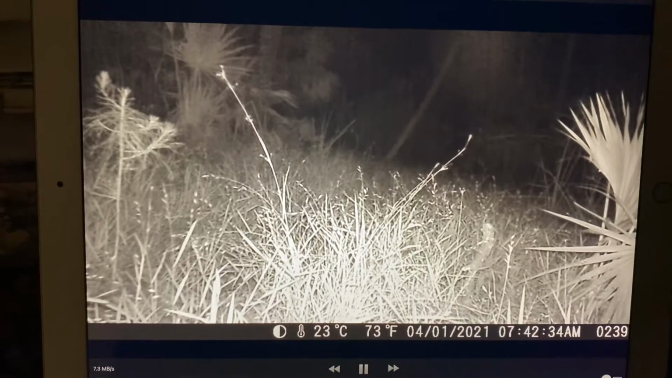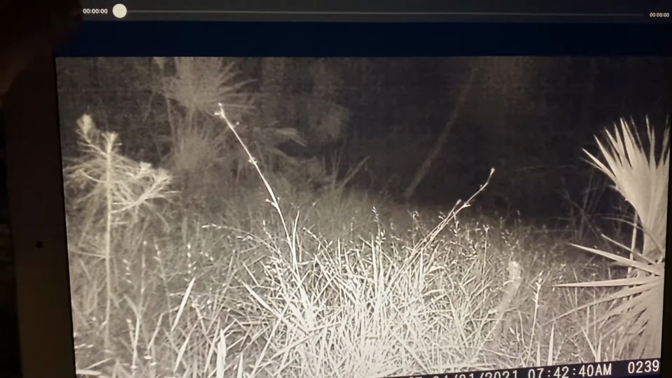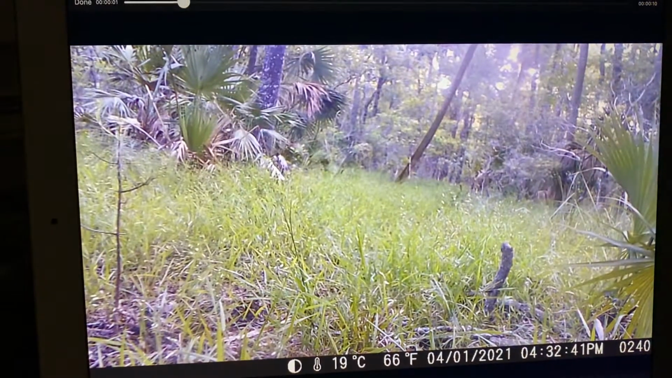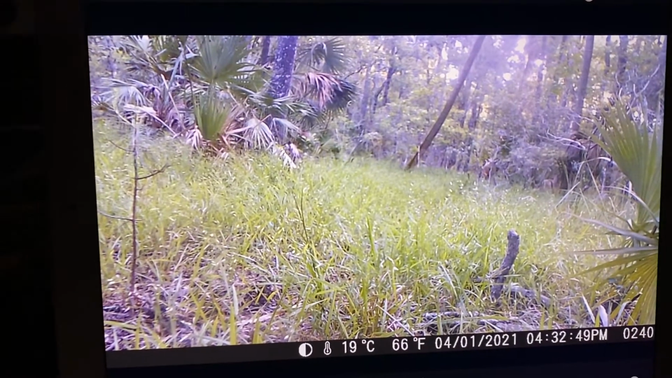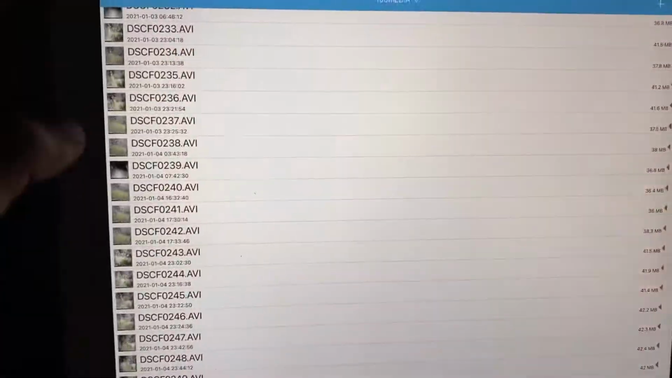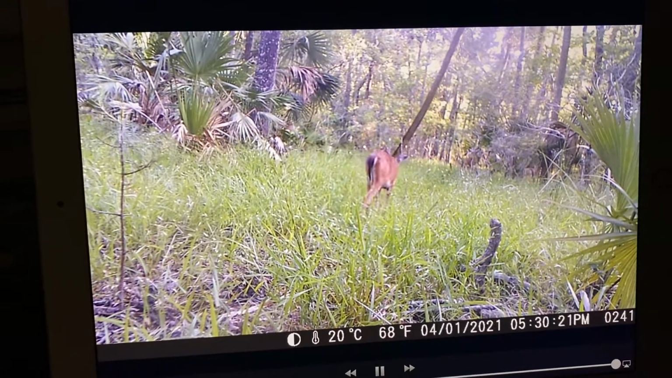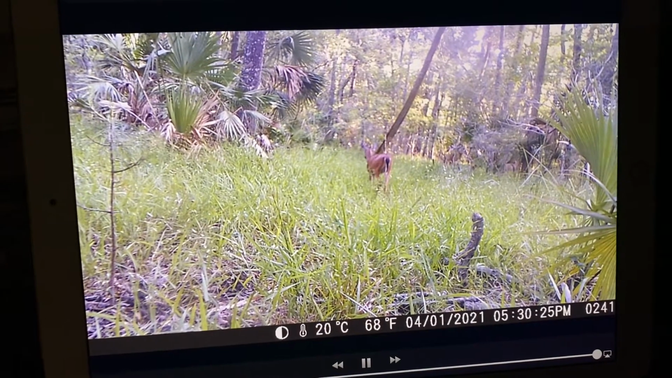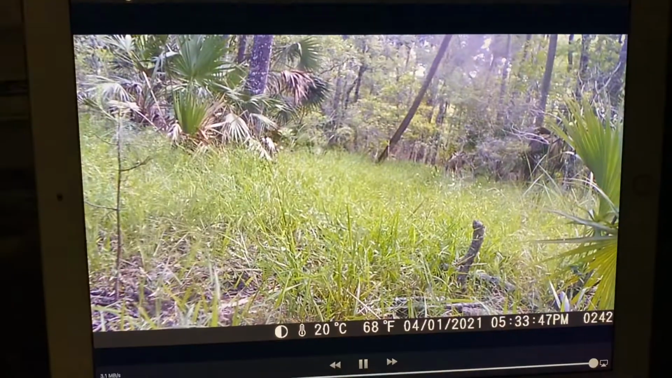Got a hog. Next one I do will be a Moultrie camera, after this is all done. Plus, I'm not buying any more trail cameras from China.